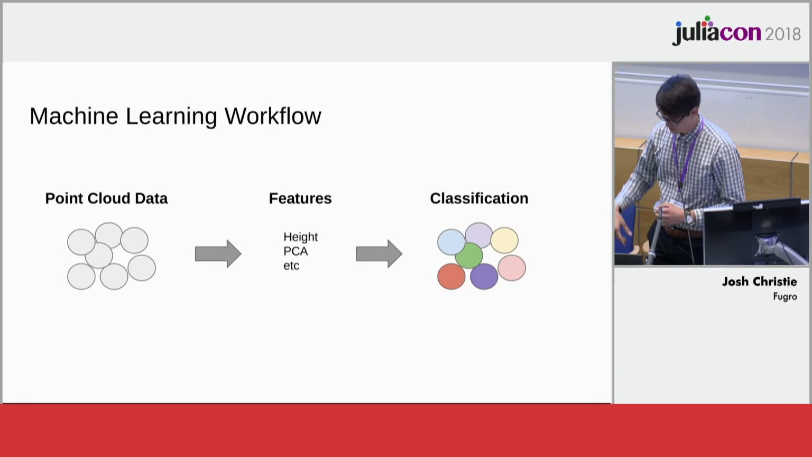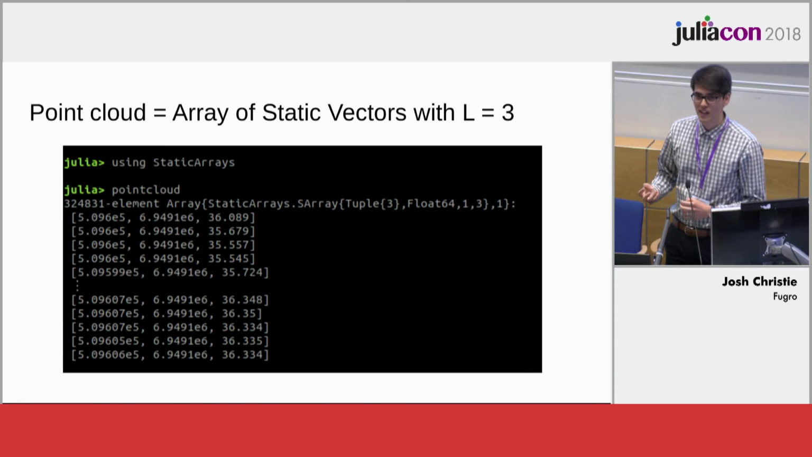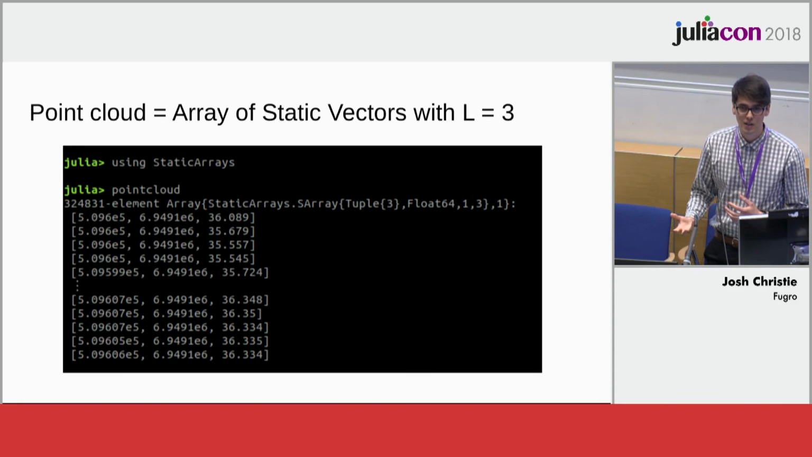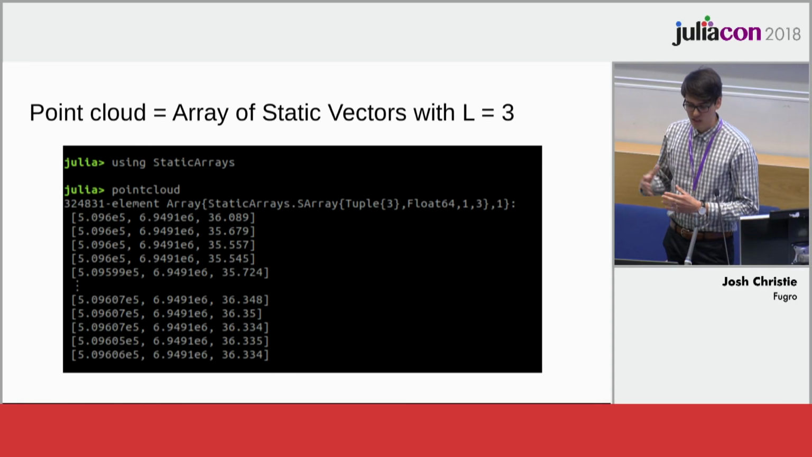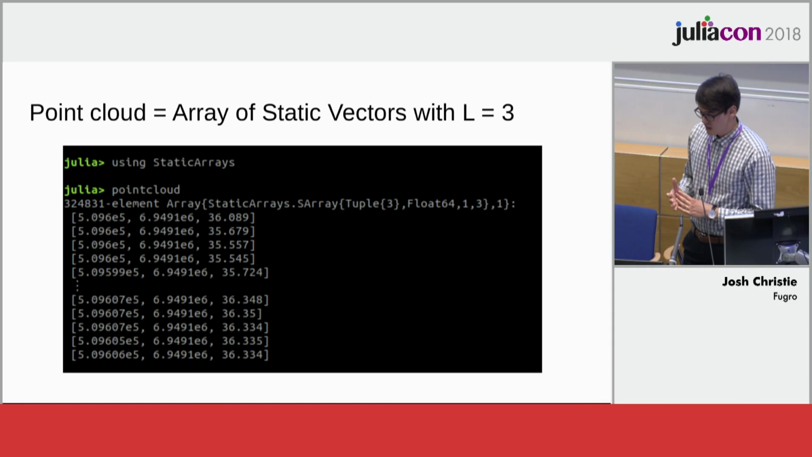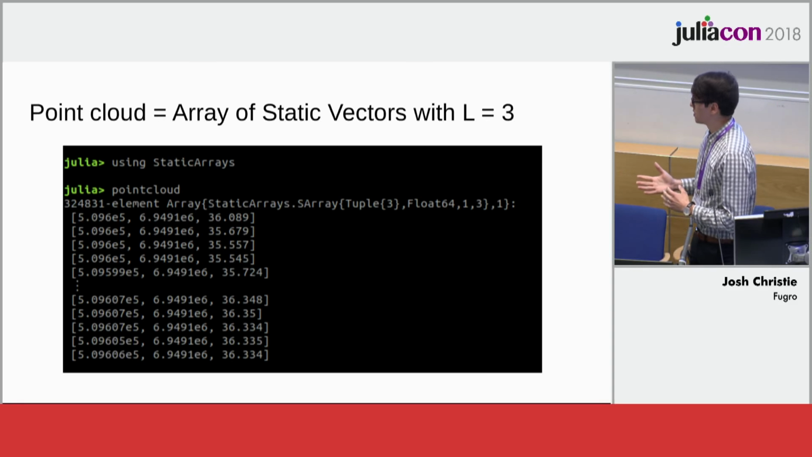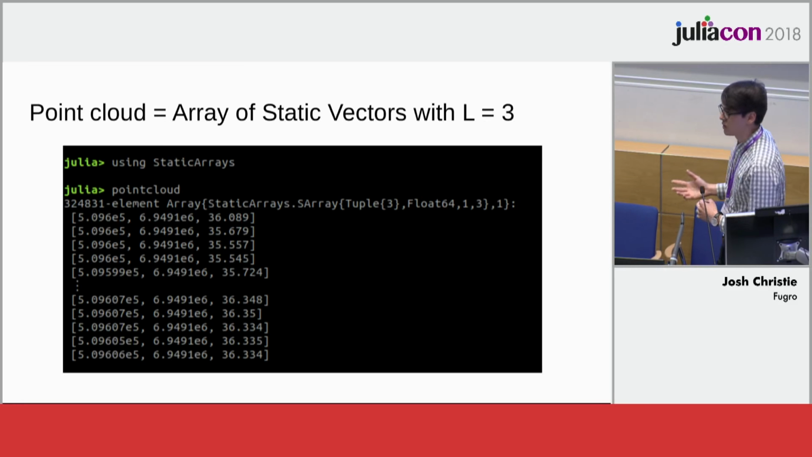You'll notice the Julia colors in there. So loading a point cloud, I'm going to go into a bit about the optimizations we do and kind of what we've learned. Loading a point cloud in Julia is suboptimal, just as an array. So we've utilized the package StaticArrays, and you can represent it as an array of static vectors. I'd highly recommend giving StaticArrays a go if you're working with lots of smaller matrices.